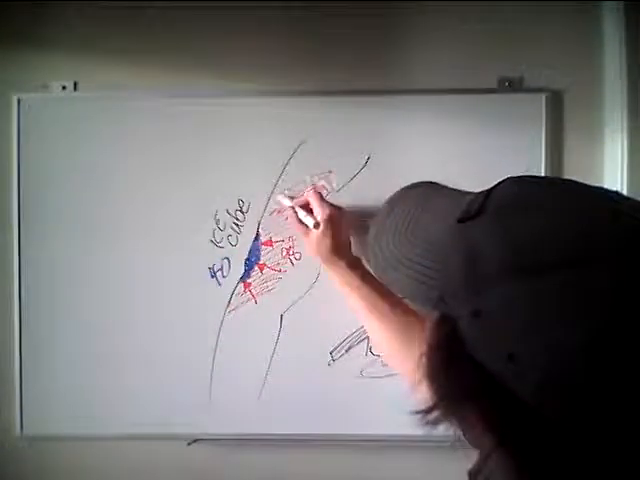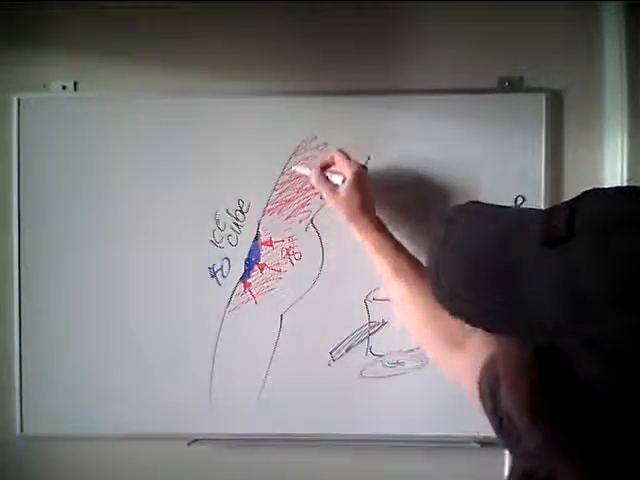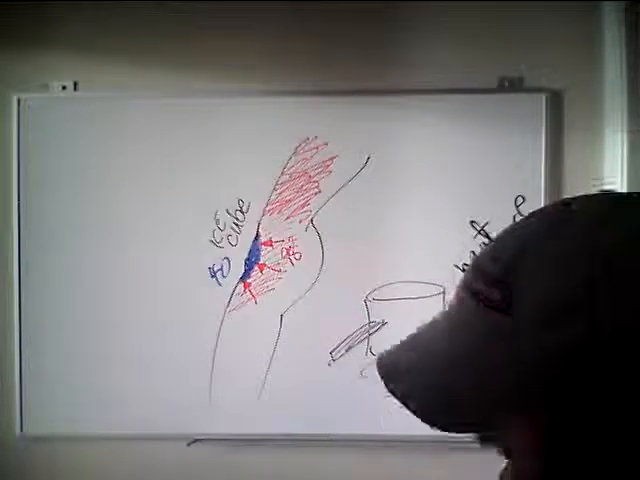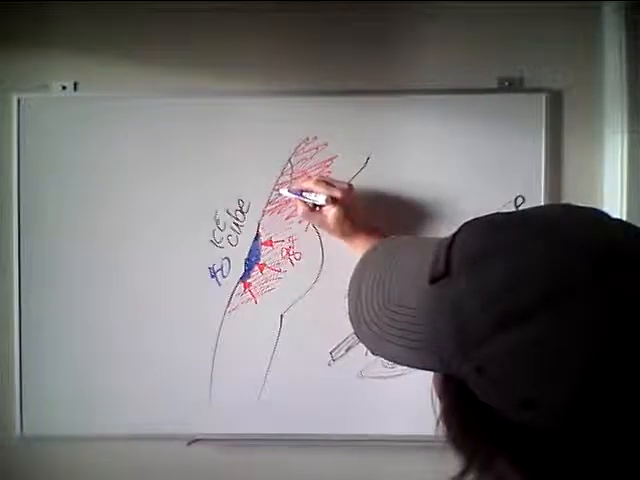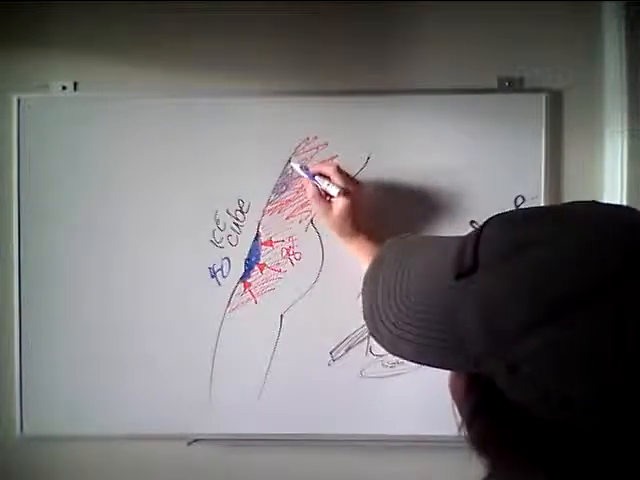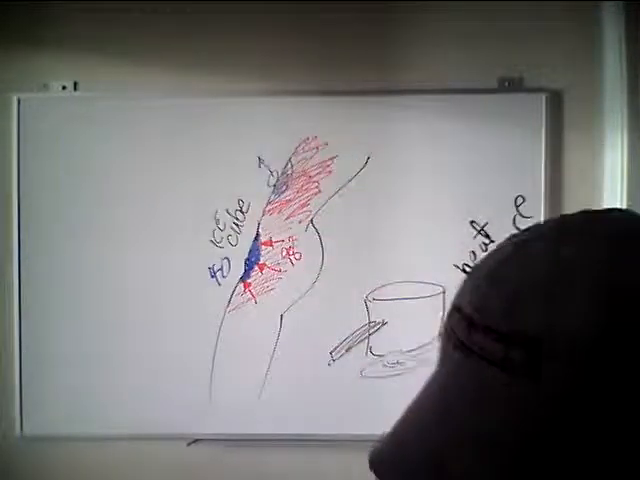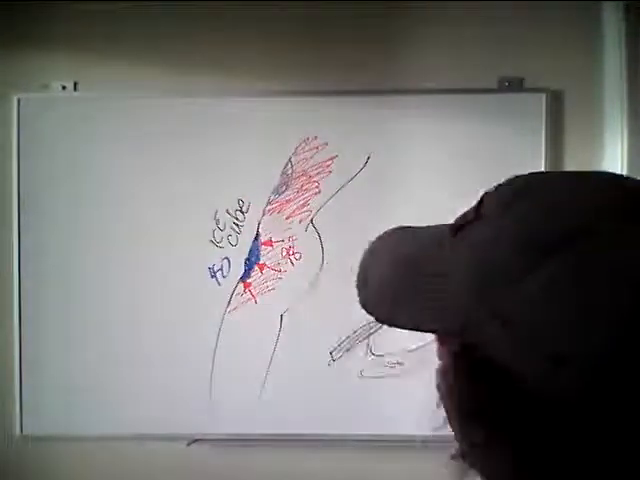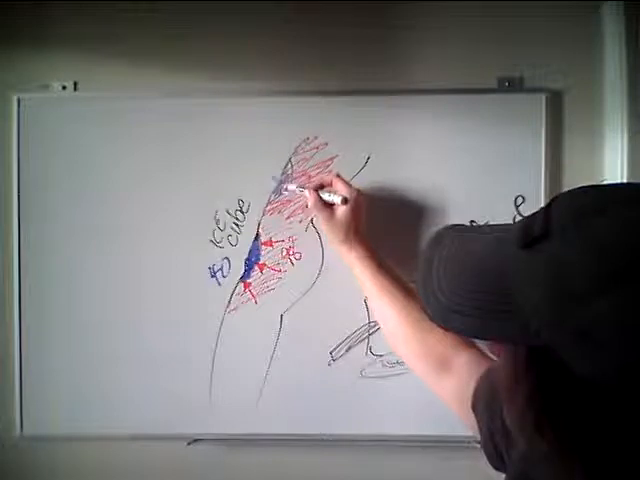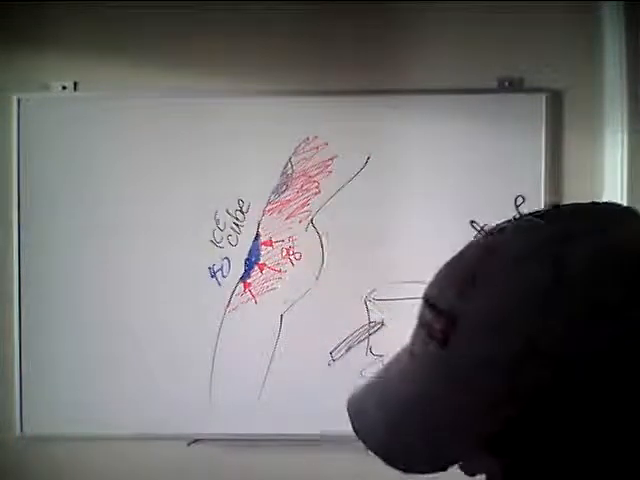When you have an identical area up here with no embalmment, and you cool the same area and pull that ice cube away, all this tissue has blood in it. It starts producing its own heat, so it doesn't have to wait for conductance. So it's going to heat faster.